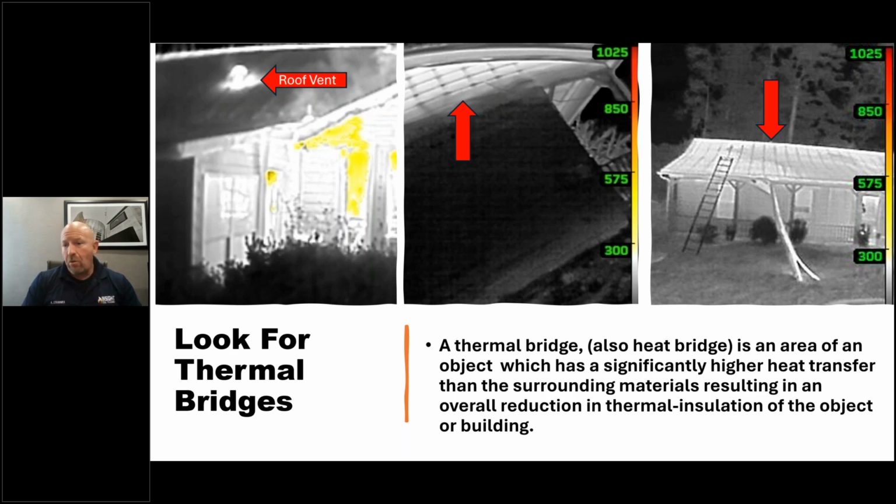And the last one, you can actually see spacing between the roof joists. This is very important for my friends who do vertical ventilation, working on the roof, or need to just identify the structure as far as is the building 24 on center, 16 on center. Do I have an attic fire? Or from an incident commander perspective, I can see as heat's transferring from one side to the other if they're making good headway. These are examples of thermal bridges.